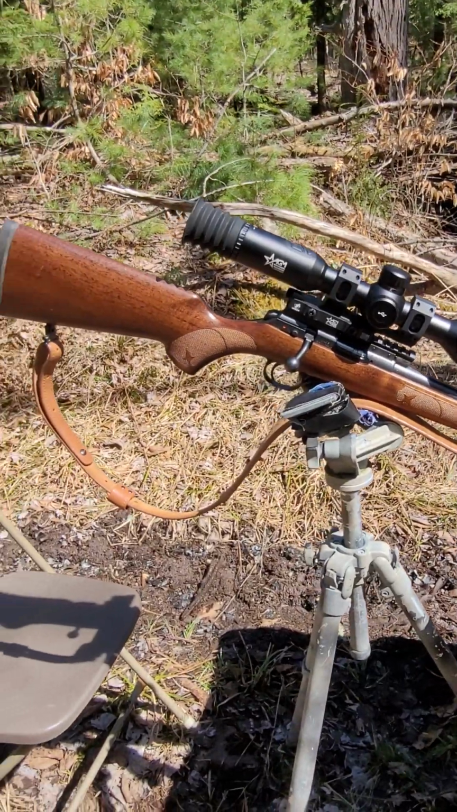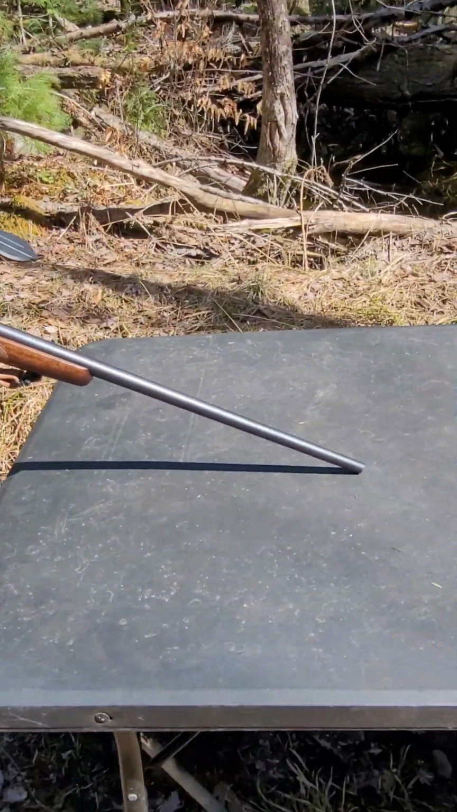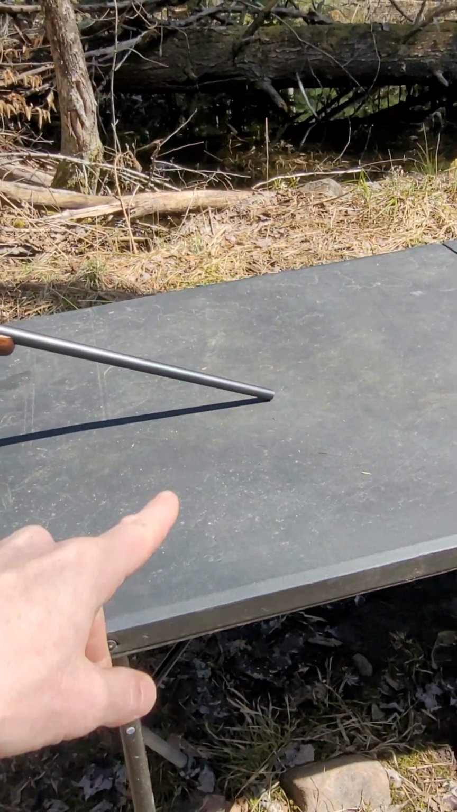And that CZ 457 American is just phenomenal. Right here. Don't worry, that's a recessed target crown way down in there, so I'm not actually damaging it, although I don't like leaning anything against there.